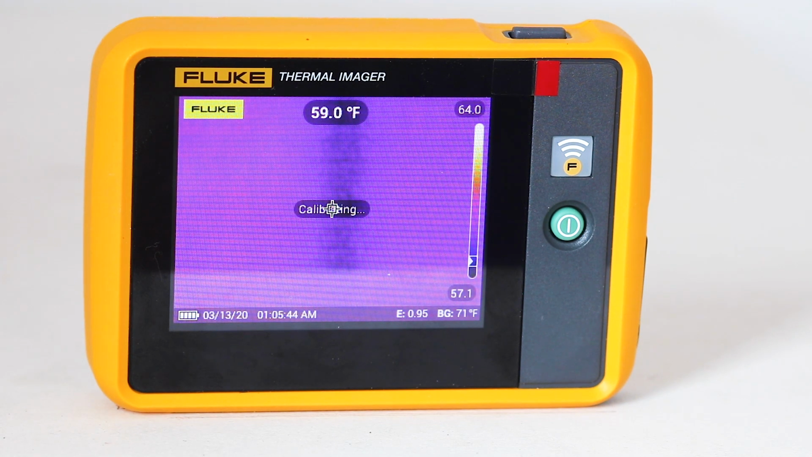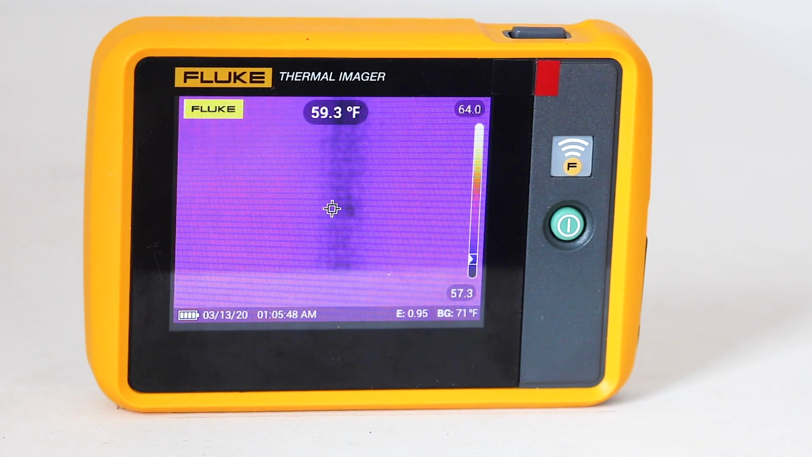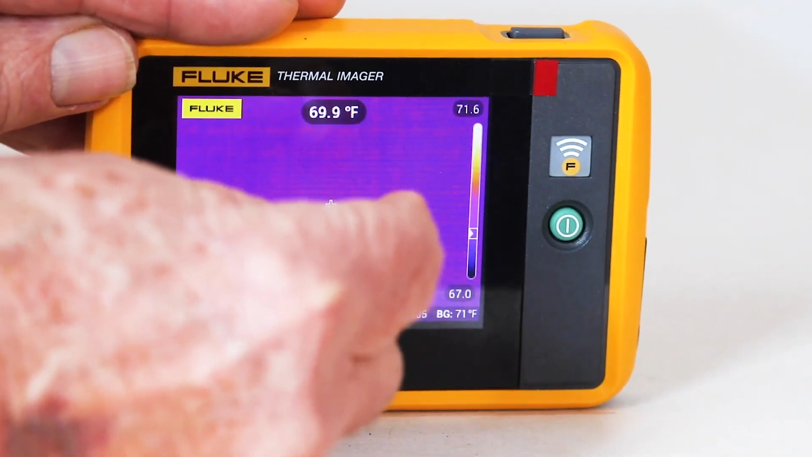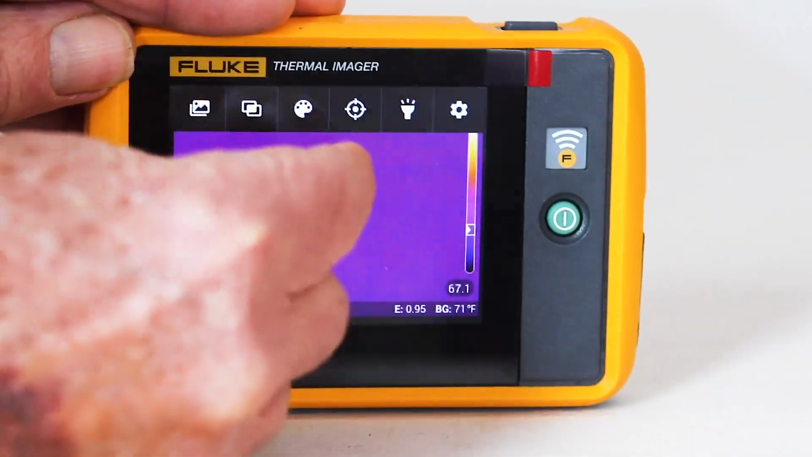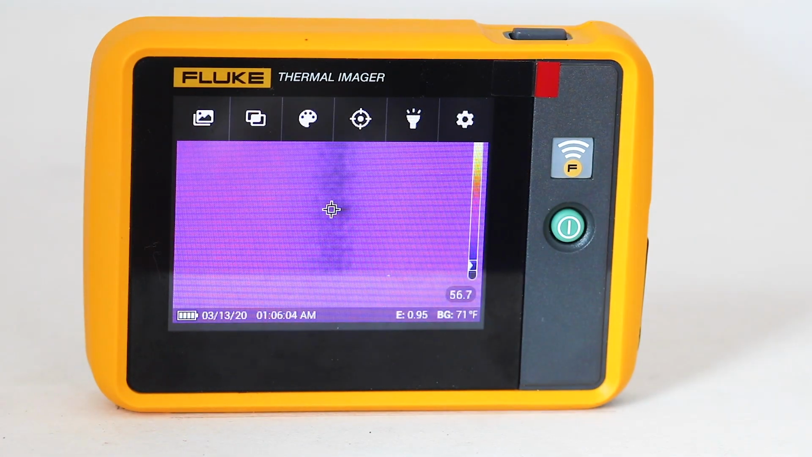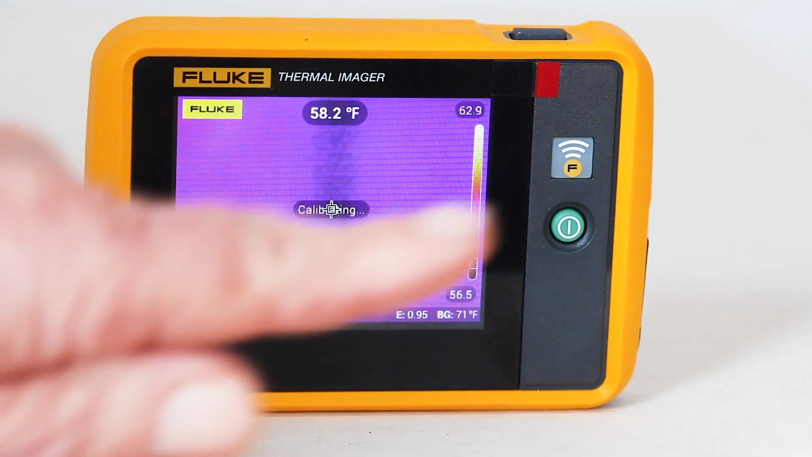The thermal imager has a system of menus and submenus. To display the main menu, tap once on the screen. The main menu appears across the top of the display.